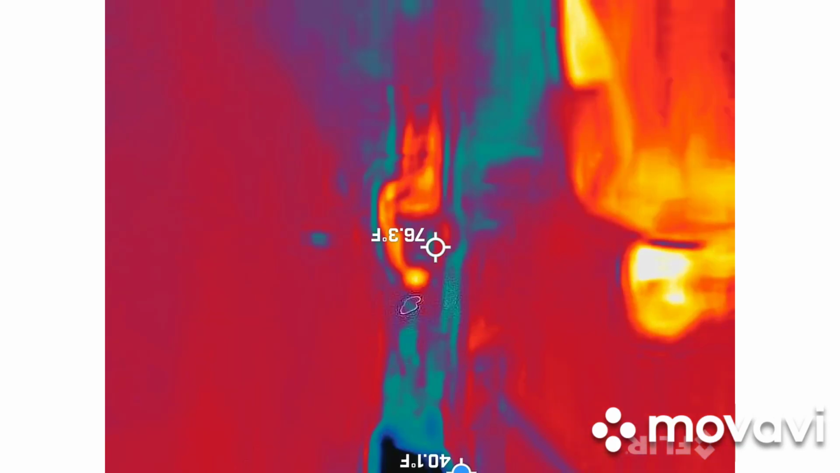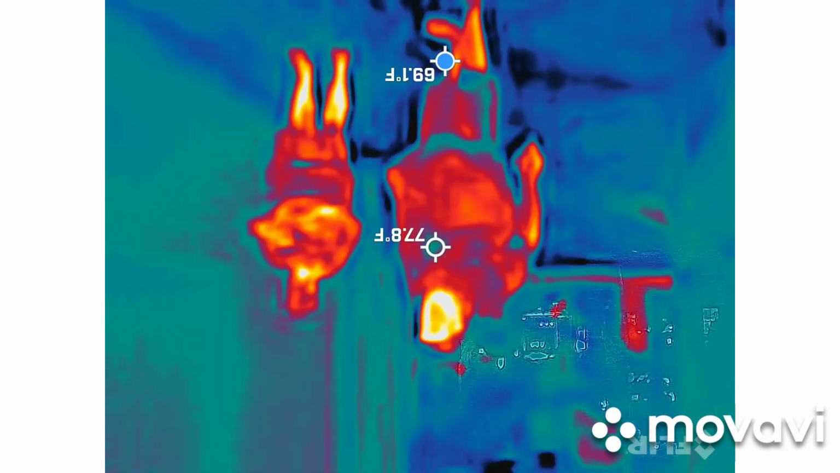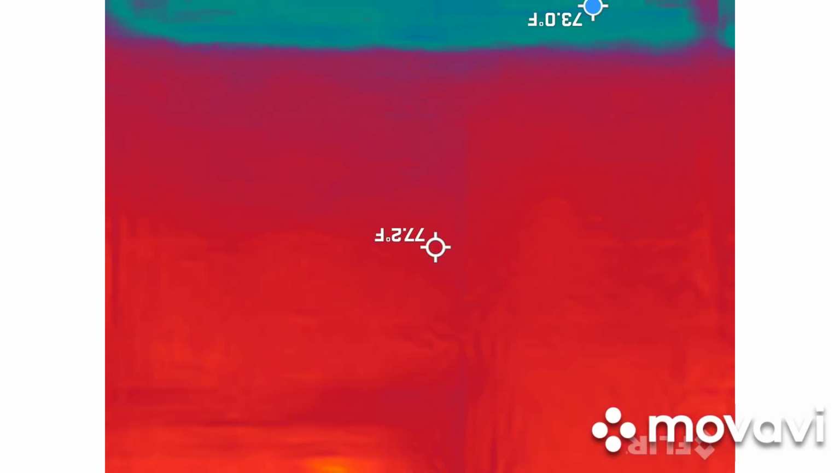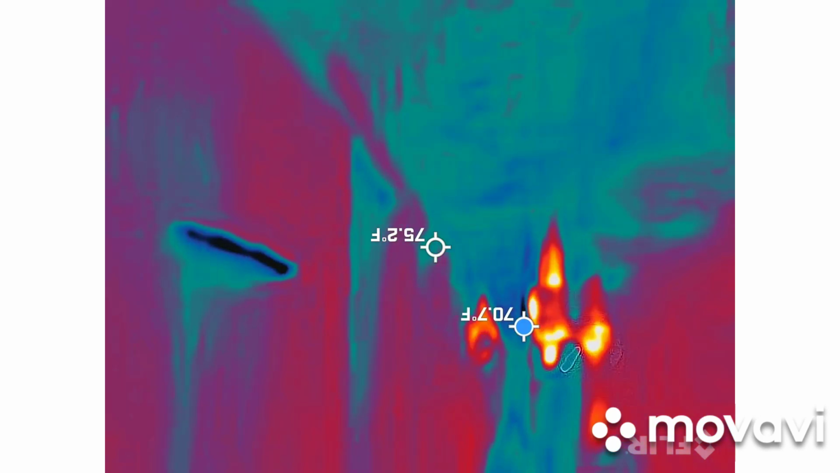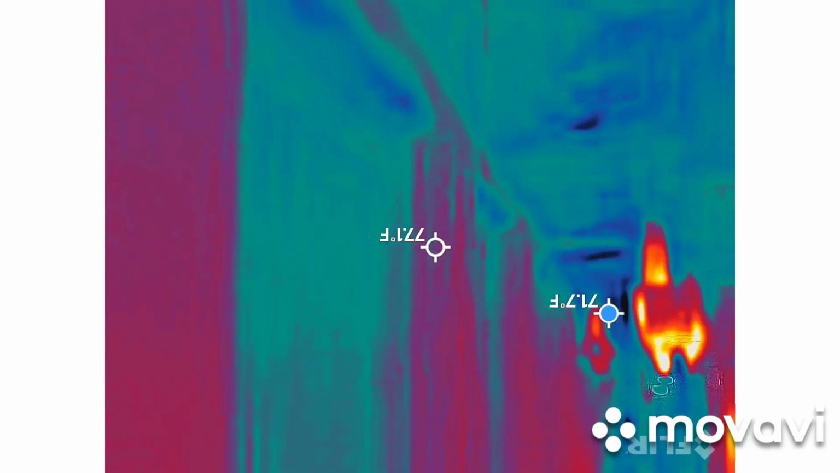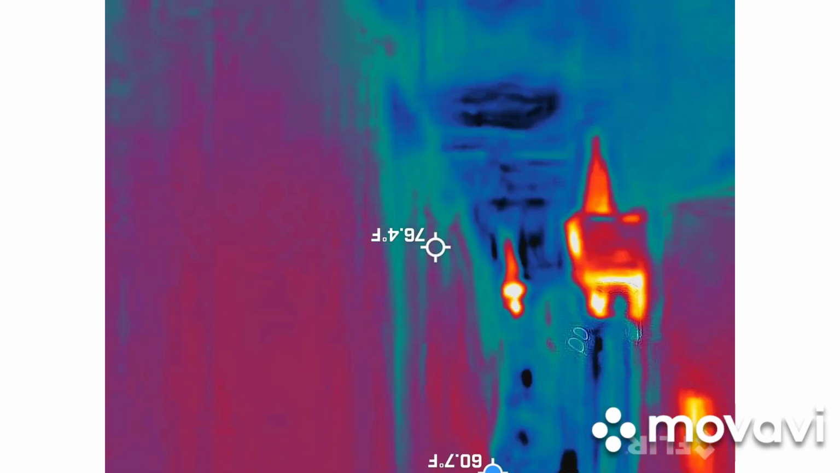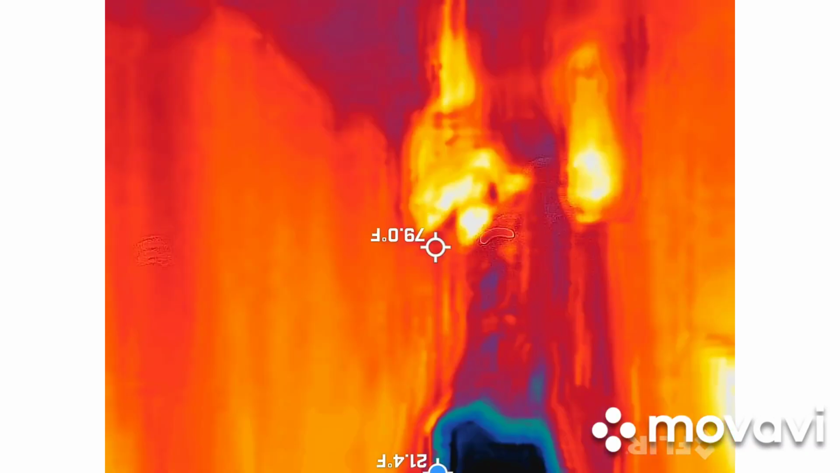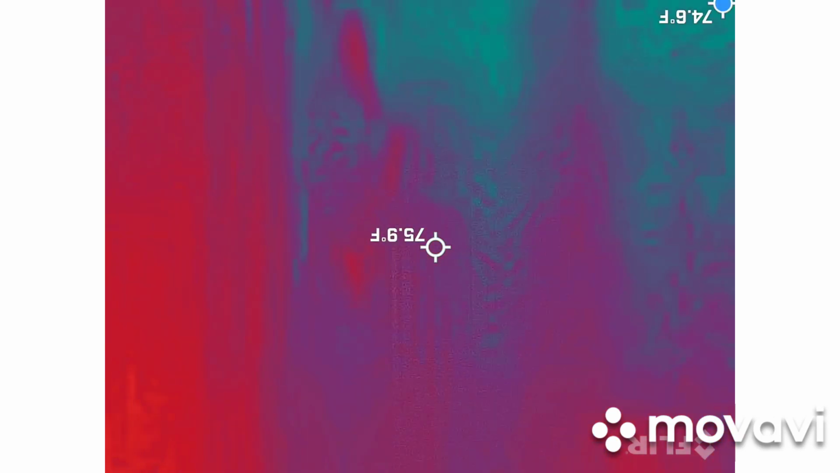Cross. Hey, all of us in. Never mind. What name?